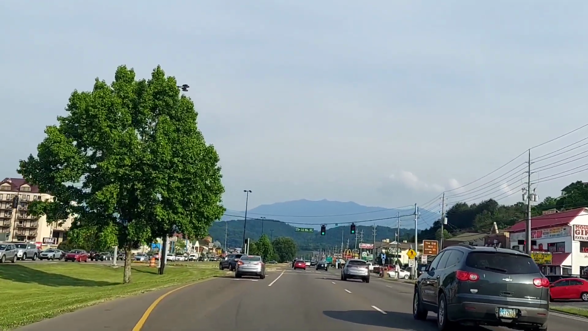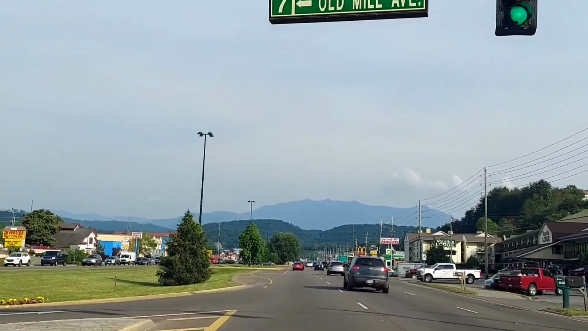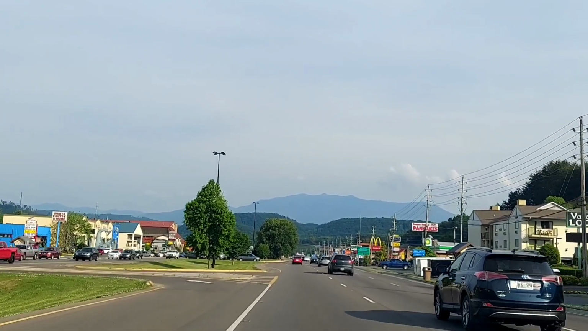Beautiful day in the Smoky Mountains. Old Mill is right here in front of me. To your left, you can go to Old Mill. Good place to go for breakfast, lunch, and dinner. You've got the Pottery House, and there are other cute little restaurants there, and I recommend you go to all of them. Absolutely.